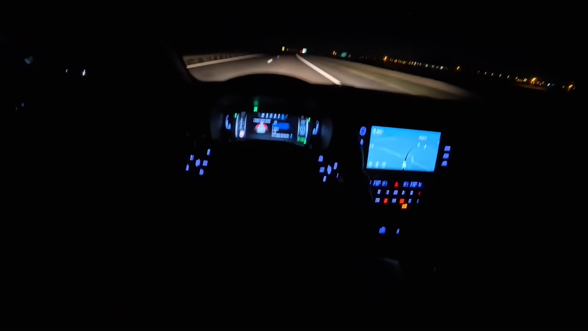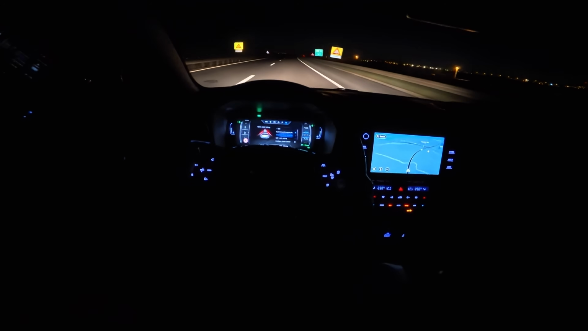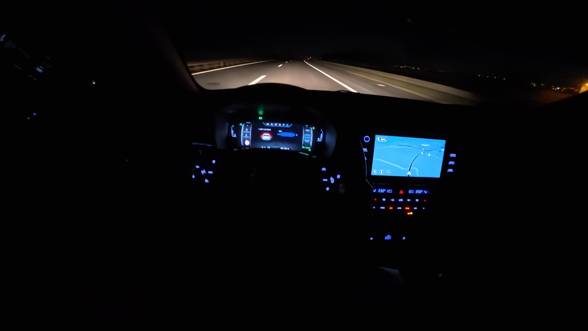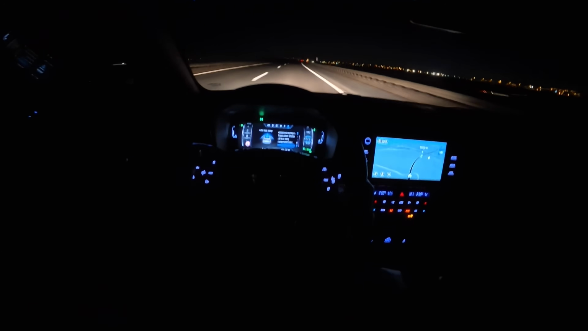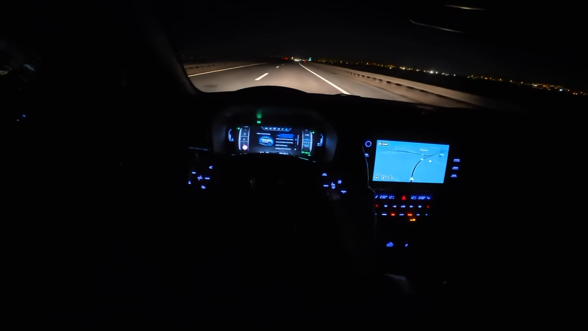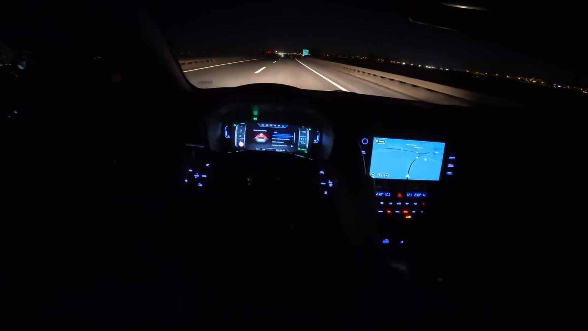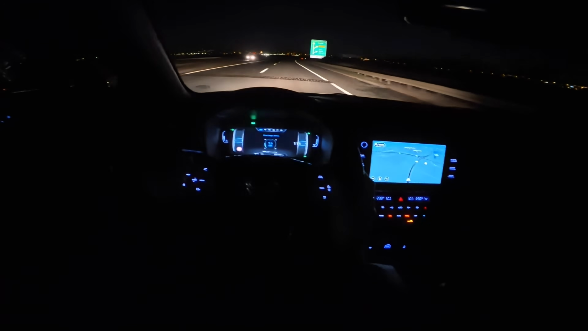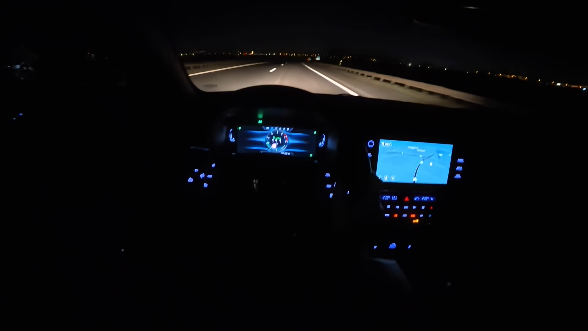So I think you cannot set up a cruising distance. Let me just see here. Yeah, so that's the one feature that is lacking in this car. But you do have emergency braking for pedestrians.